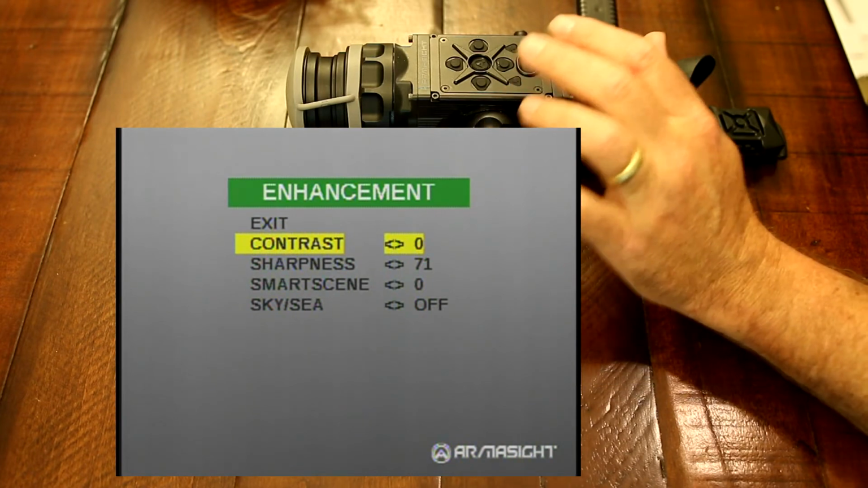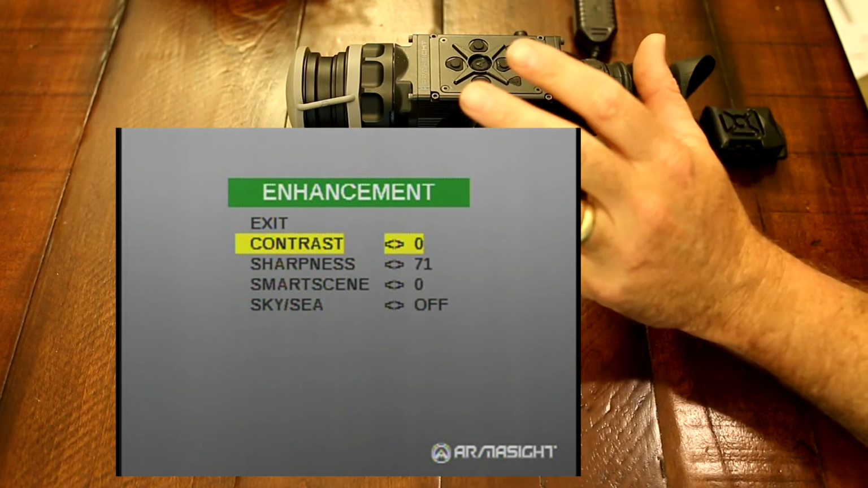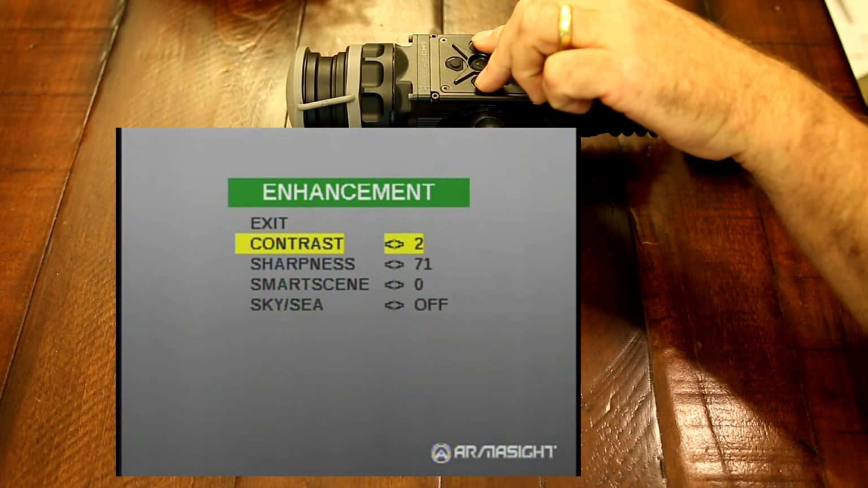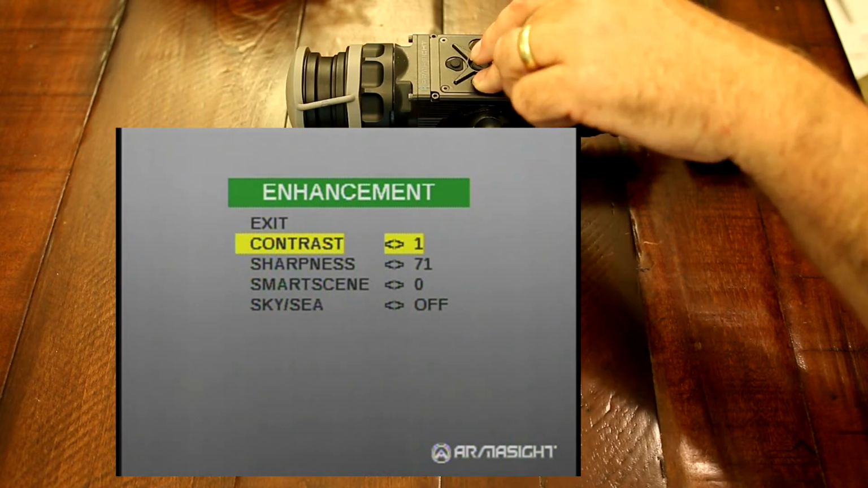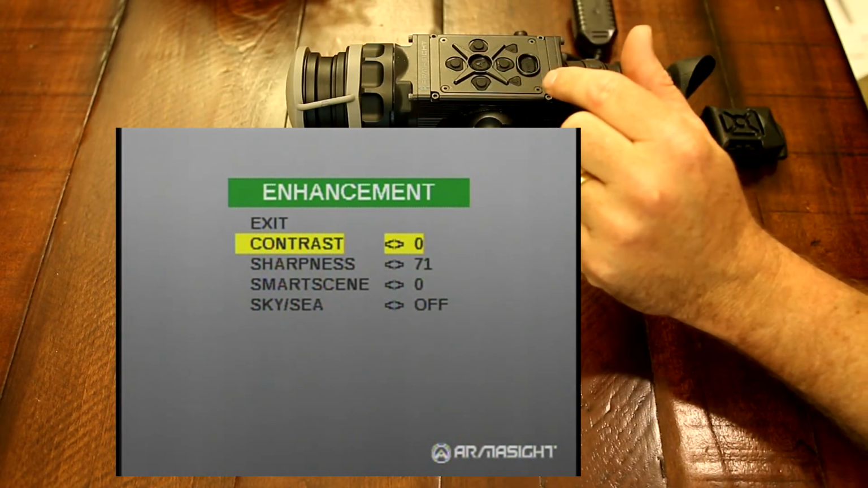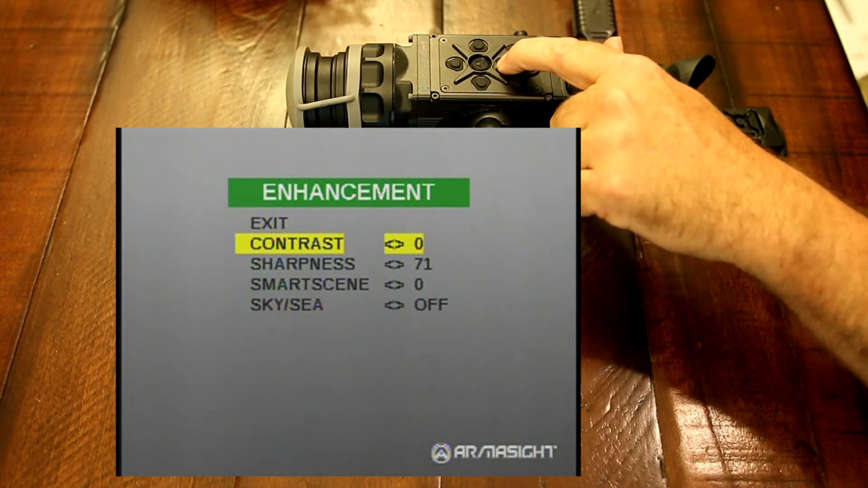+8. The negative side, or the lower values, will make hotter objects stand out more or have more contrast, while the positive will make cooler objects have more contrast or stand out more. So you can really tune that in to whatever your particular environment is, whatever situation you're in at the time, and make your targets really pop out.